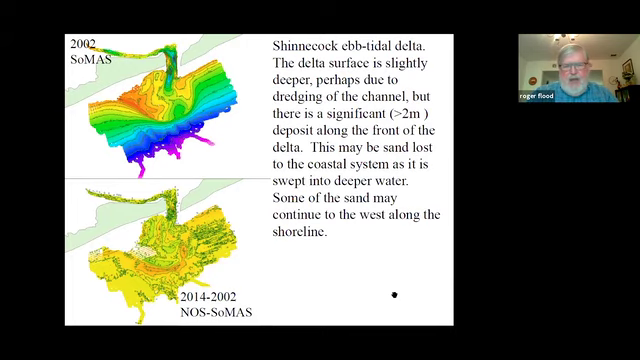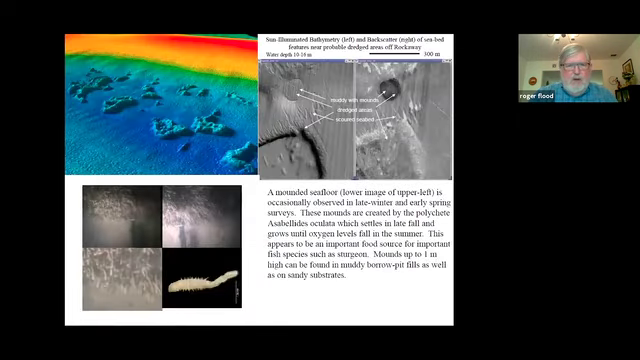And then as NOAA has done more surveying, we've been able to take advantage of some of those NOAA charting surveys and integrate them with our earlier data. So we can see here a difference map from about 12 years showing several meters of sediment accumulating around the edge of the delta, because we did the early survey and NOAA did the later survey. So this gives us some insight into how sand is moving along the coast.